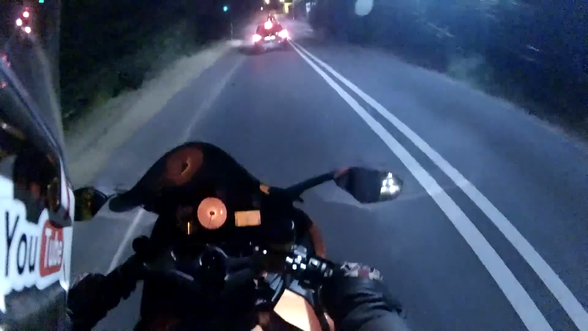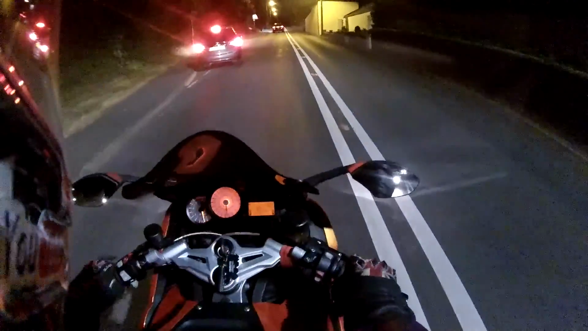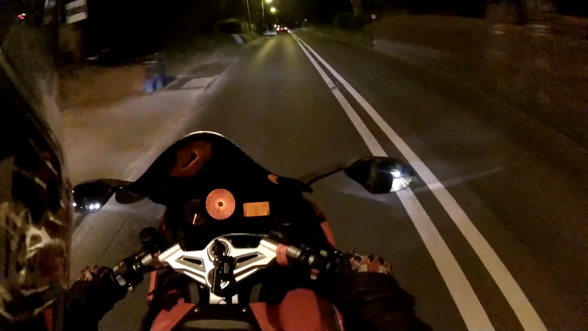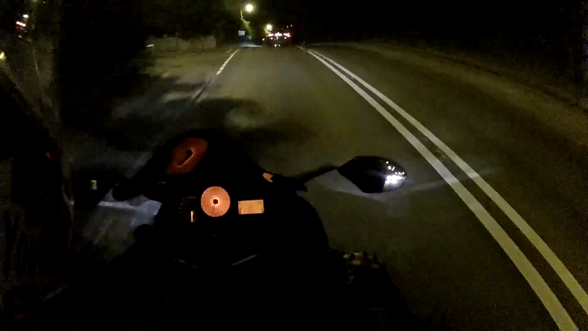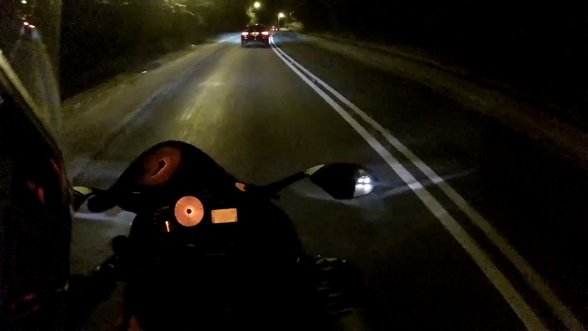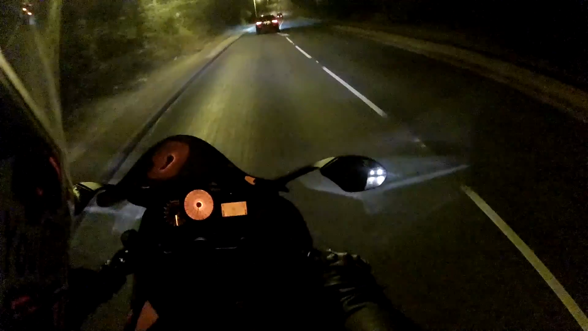Weird. I've got this fixation at the moment with Harley Davidsons, notably the V-Rod. I just feel like I need to own it, but you don't just magic that sort of money out of thin air. Buddy, you've got no lights on your bike. Oh dear.